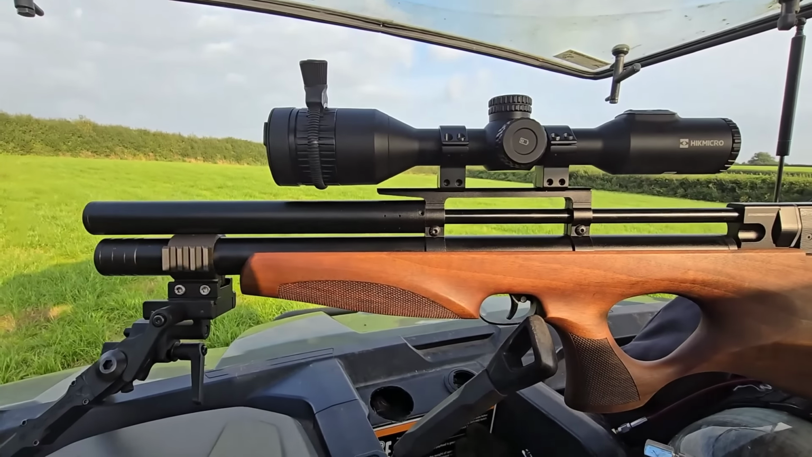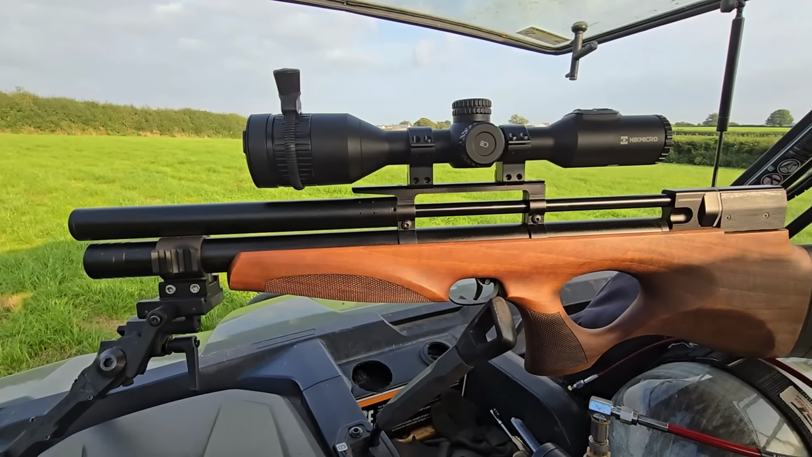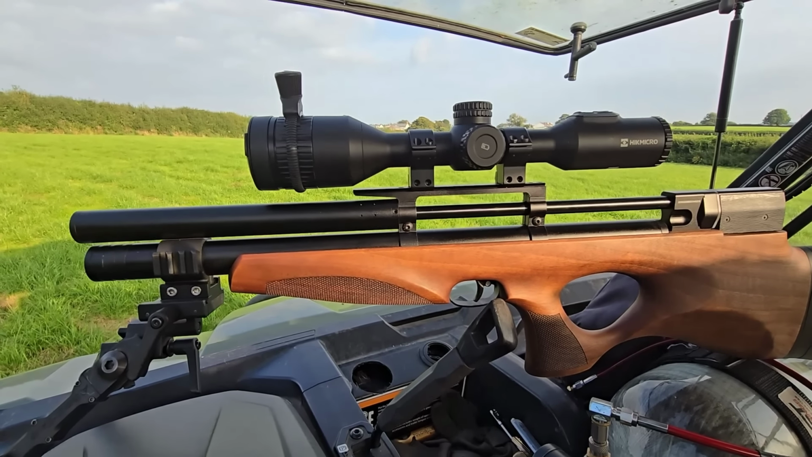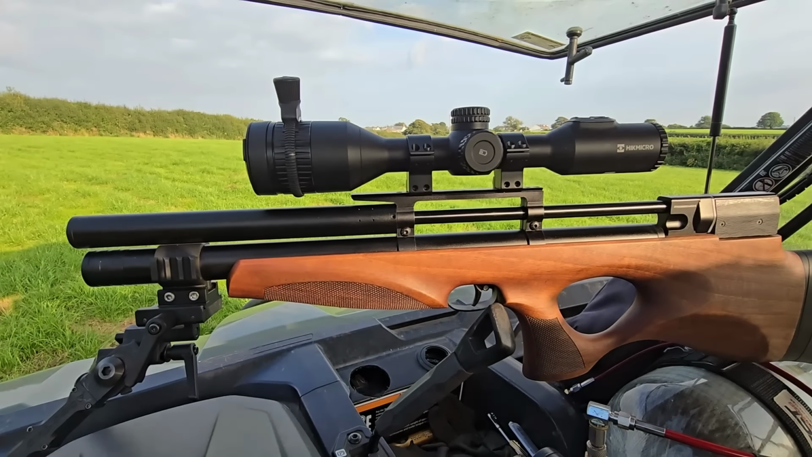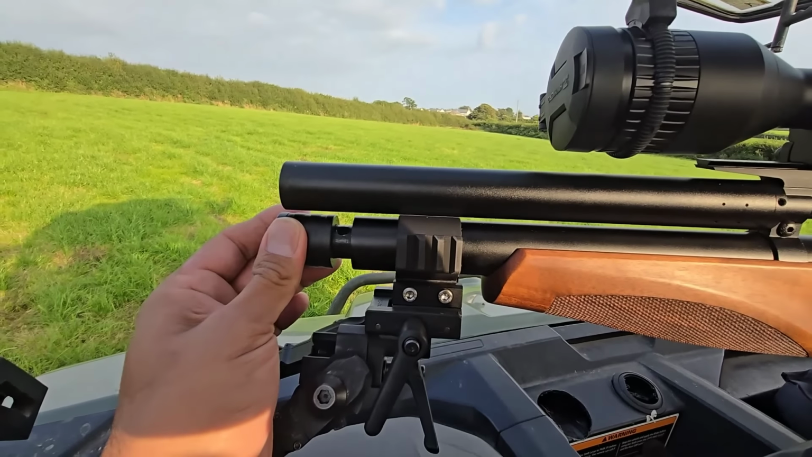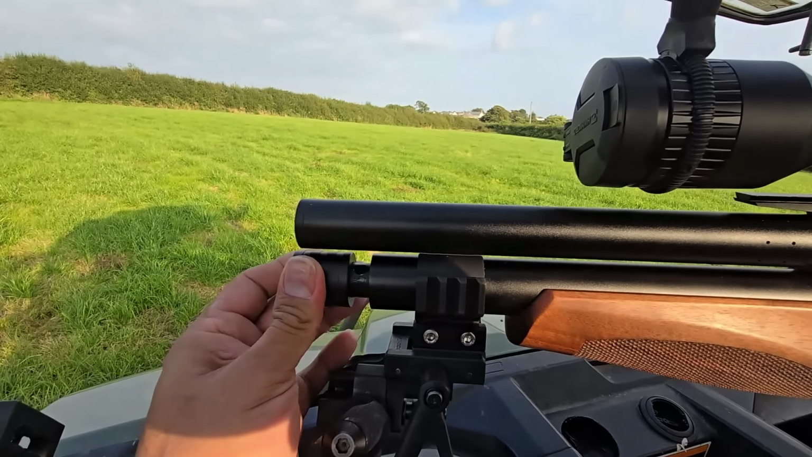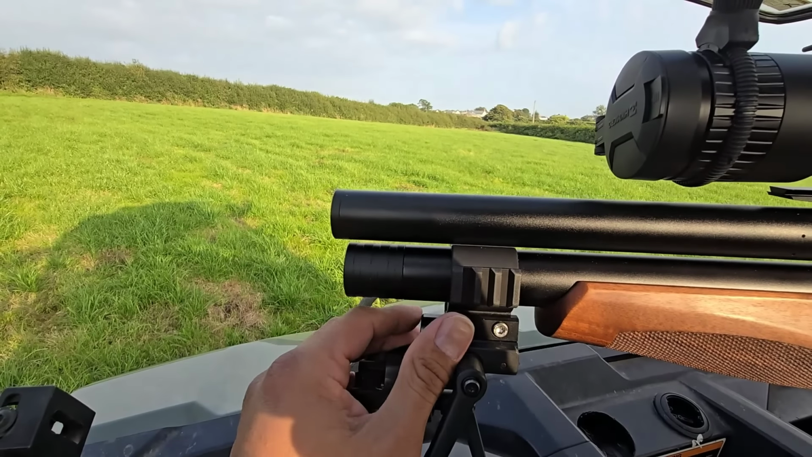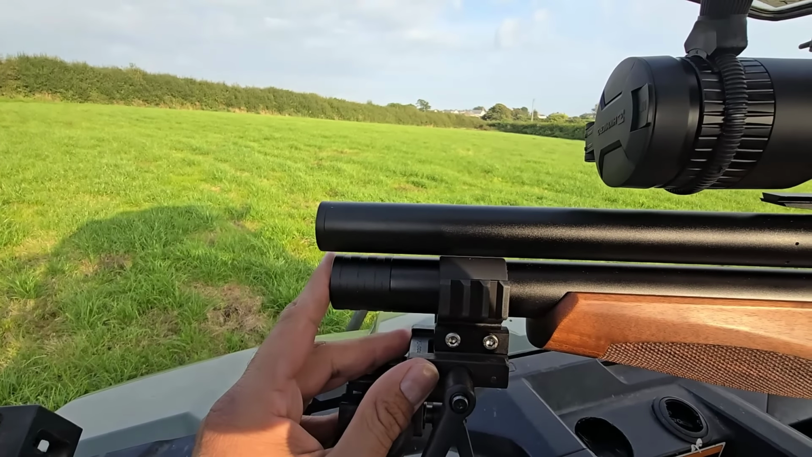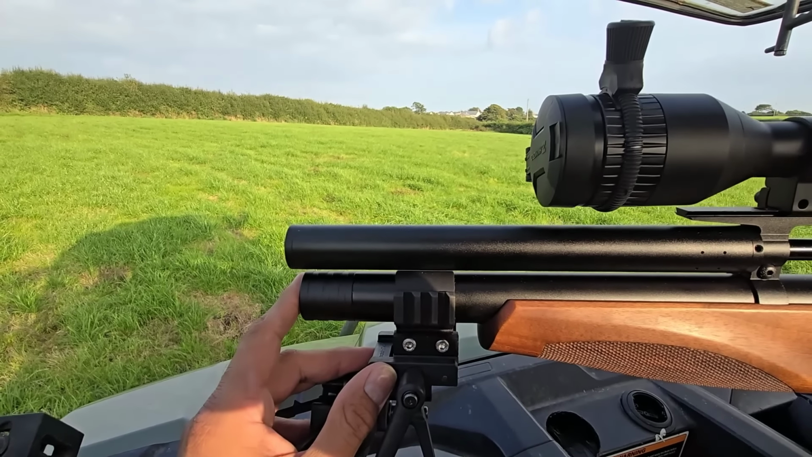Okay, so that was a little bit of content I did with the Diana Skyhawk slash P15, whatever you want to call it. I just have a couple of things I missed at the beginning to go through with the features of the gun. You've got this wonderful little dust cap that you use to fill the rifle cylinder. That's where you put your probe, but it snaps back, spring loaded. You fill to 250 bar, and I'm getting about 60 shots.